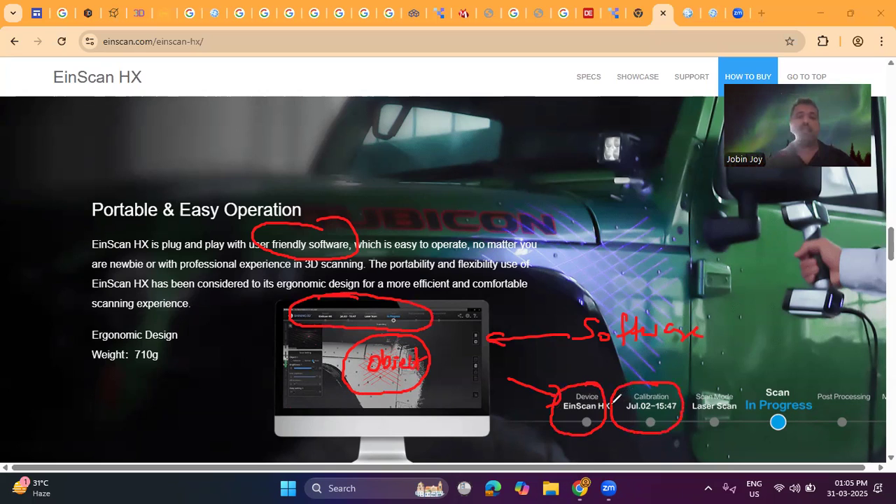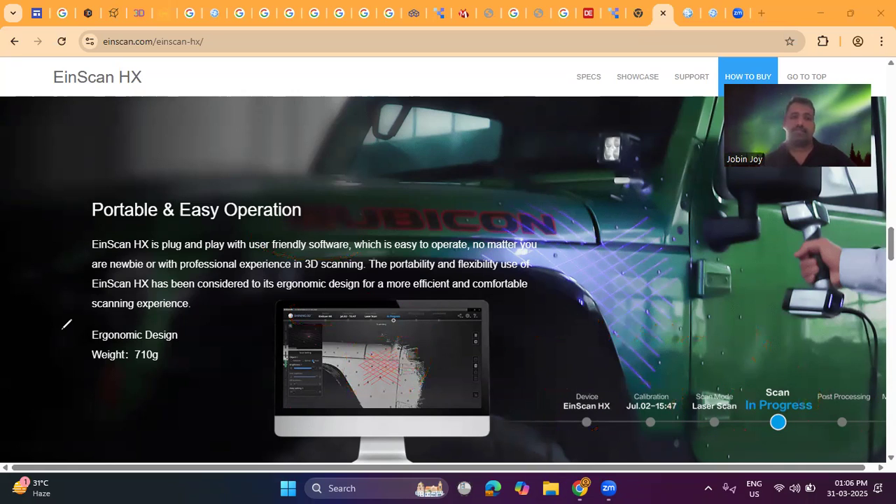Before starting the scanning, we should calibrate the scanner. When we have done the calibration, we can select the mode we will be using, whether rapid scan mode or laser scan mode. While the scanning is in progress, we can see the scanning, and finally we can post process it to get the final file. For example, if I'm using the file for 3D printing, I can generate the STL file, or based on the application, you can generate the design file.